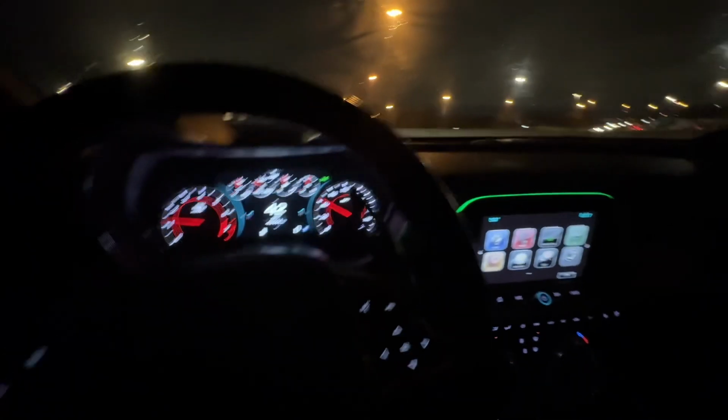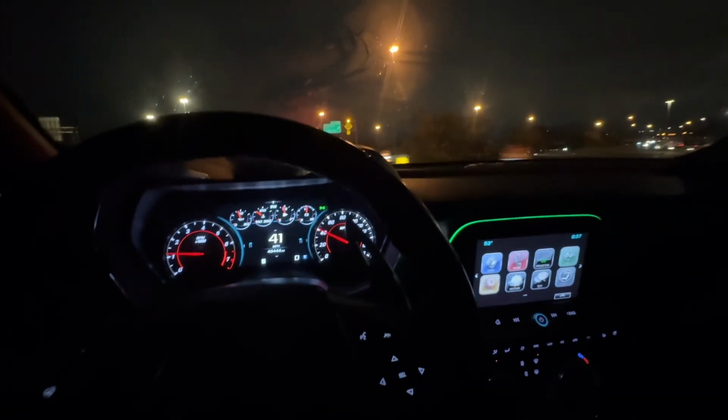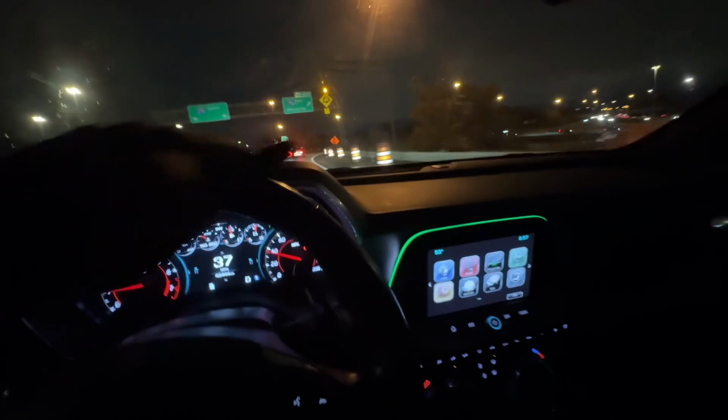I'm probably not gonna keep the car. Oh shit, my dumb ass. Why the fuck? I took the completely wrong way, boy. Damn, I'm an idiot. Well, I just mean more driving for y'all.